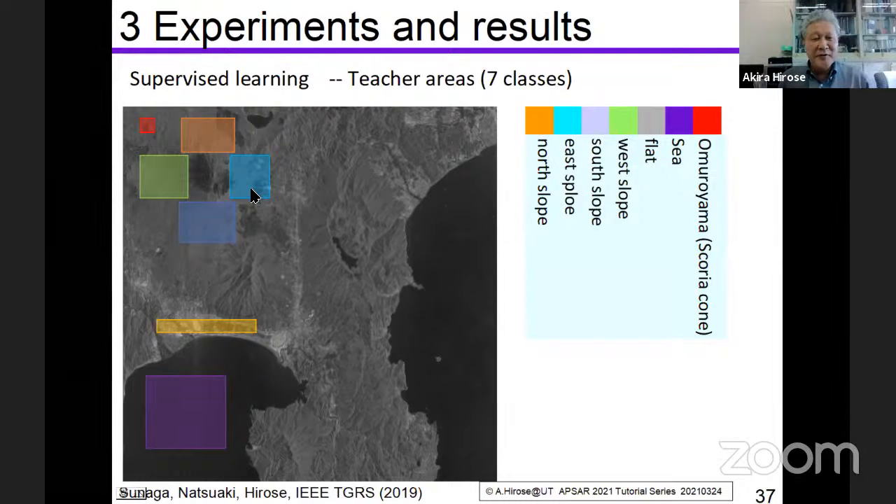We have Mount Fuji here, then we can get the north slope area in a very simple way by choosing the area here on the north side of the Mount Fuji summit. Here is the south slope, west slope, and also flat.